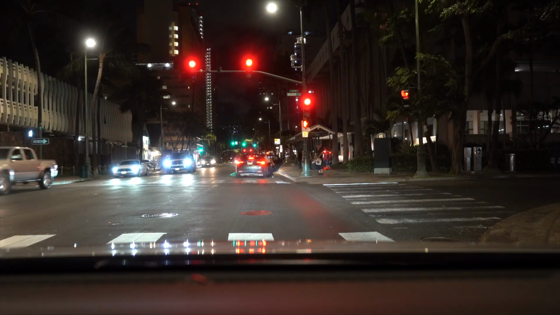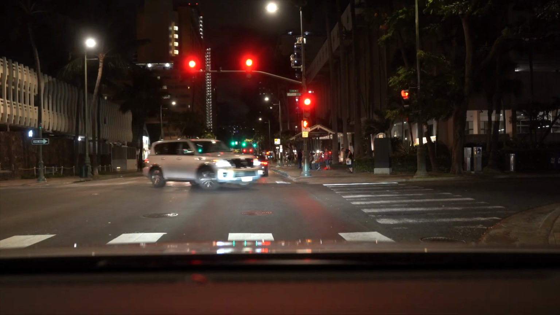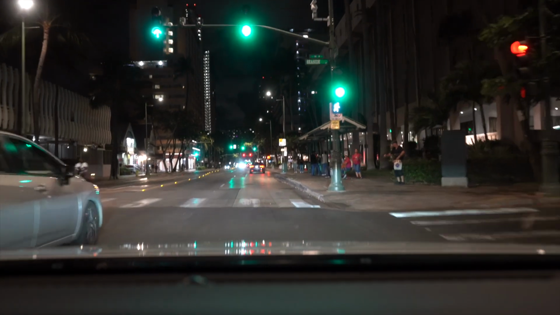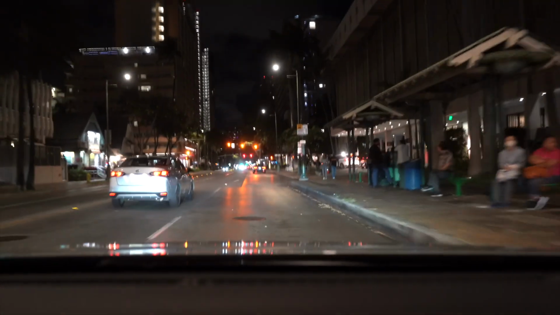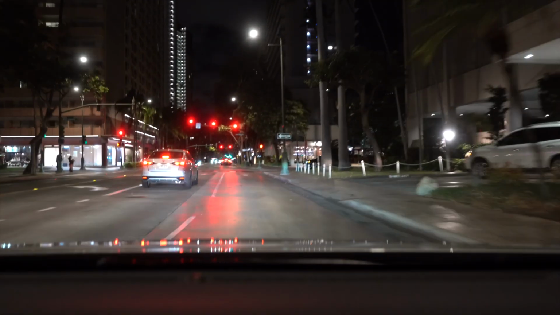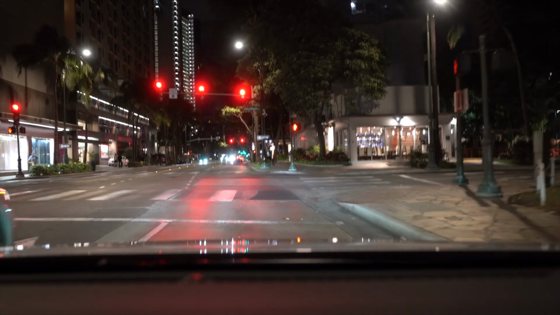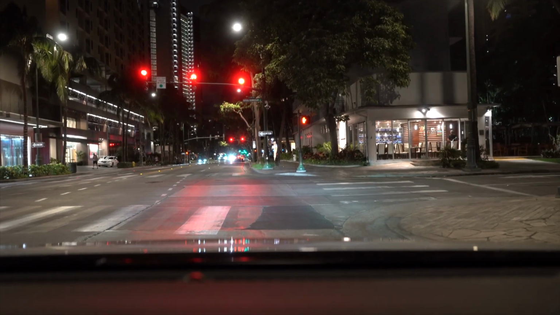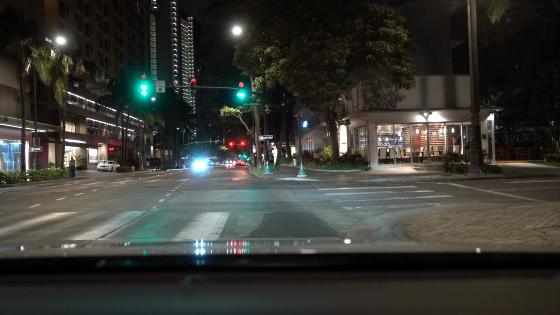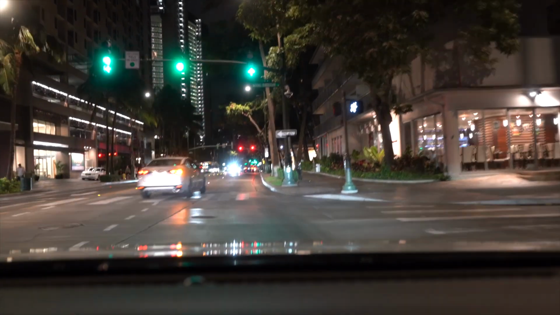Like some sort of guy dancing on the corner. Not exactly sure what's going on with him, but looks like something. Just keep on walking around. Stop sign, bus stop, people enjoying the night. And so I'm nearing Royal Hawaiian Avenue, and the crowd seems to be getting smaller by the size.